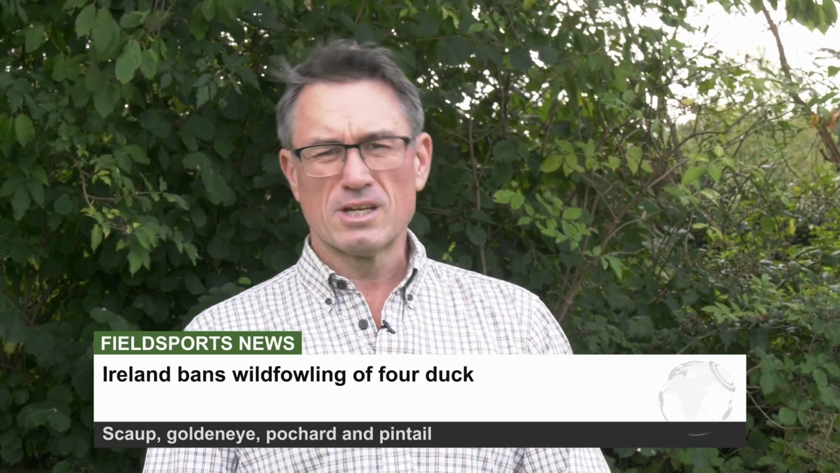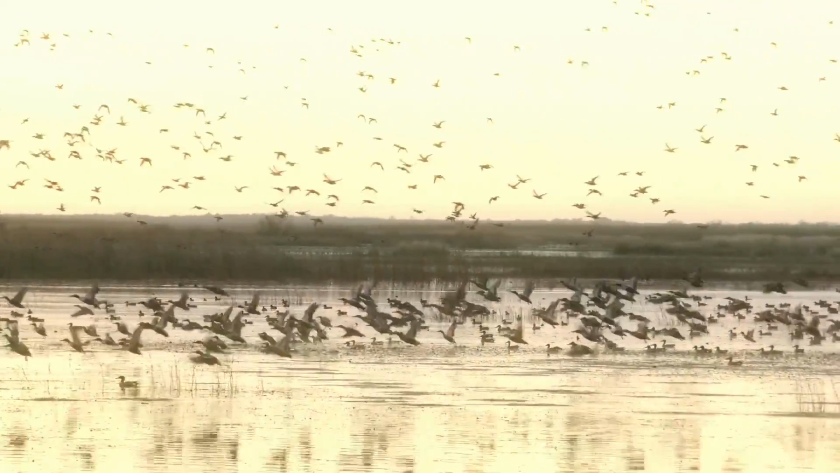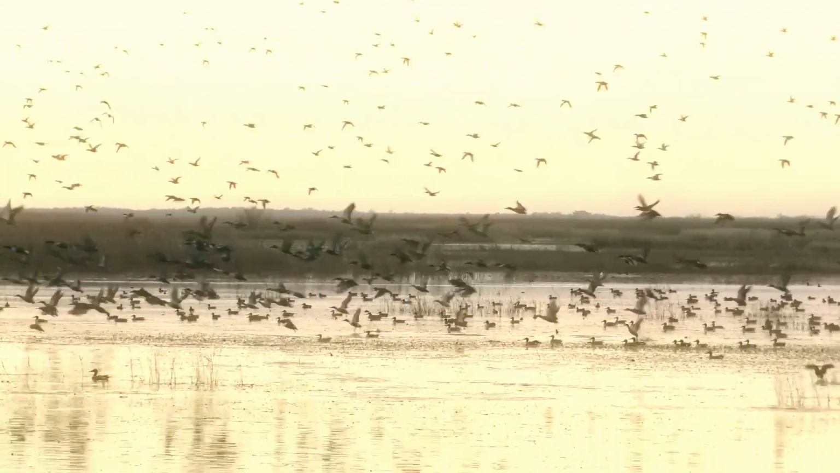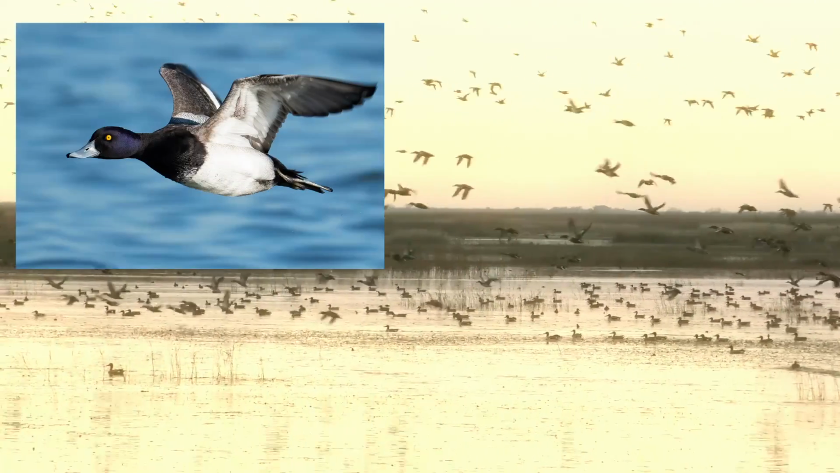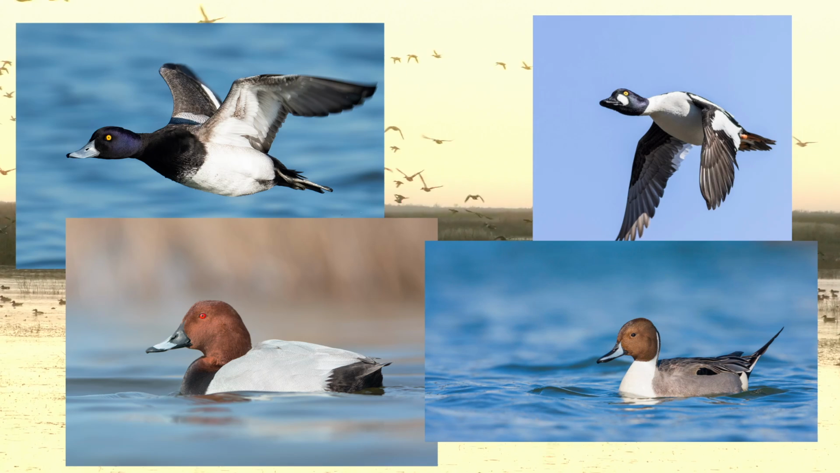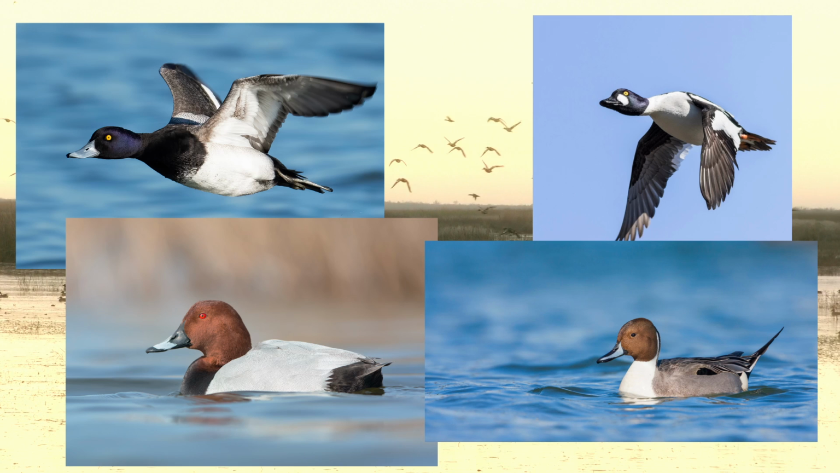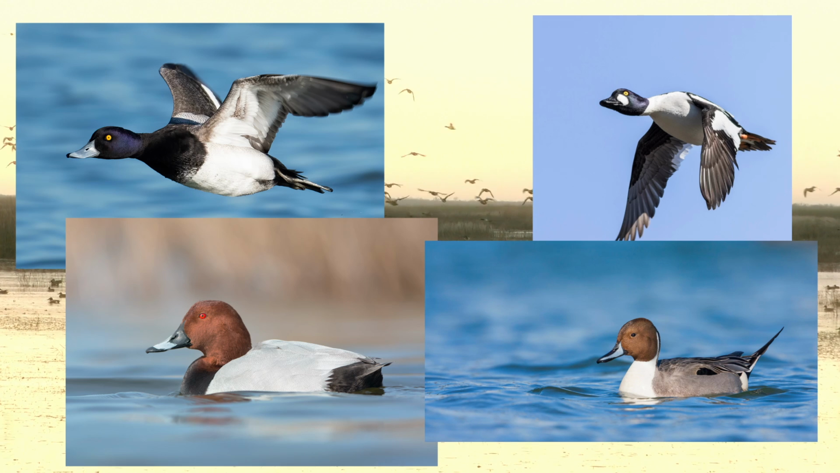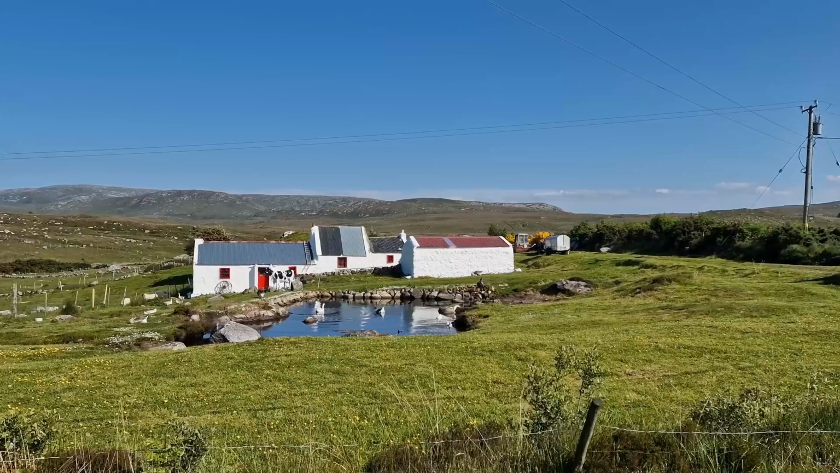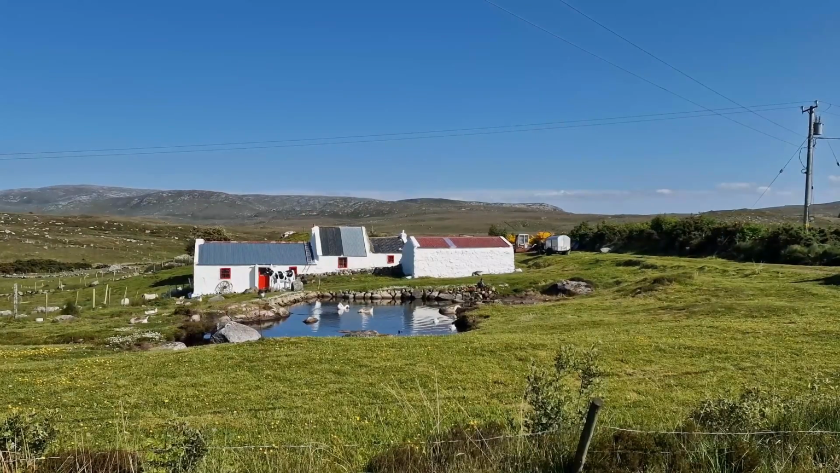Ireland has added 4 ducks to its banned list. Heritage Minister and Green Party TD Malcolm Noonan announces there's no longer an open season on scaup, goldeneye, pochard and pintail. Irish wildfowlers argue he's being over-restrictive and squandering an opportunity to put a proper management plan in place. Meanwhile, anti-shooting campaigners say he's not going far enough. It's only the second time in 30 years that Ireland has removed species from its open seasons.